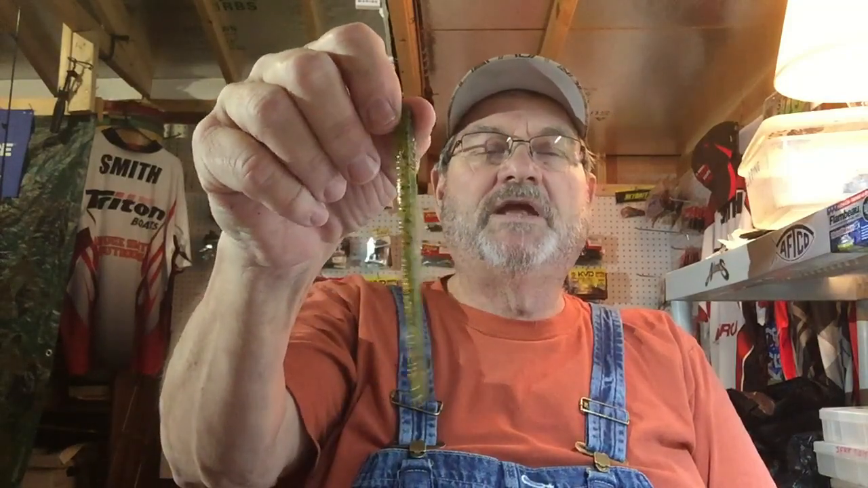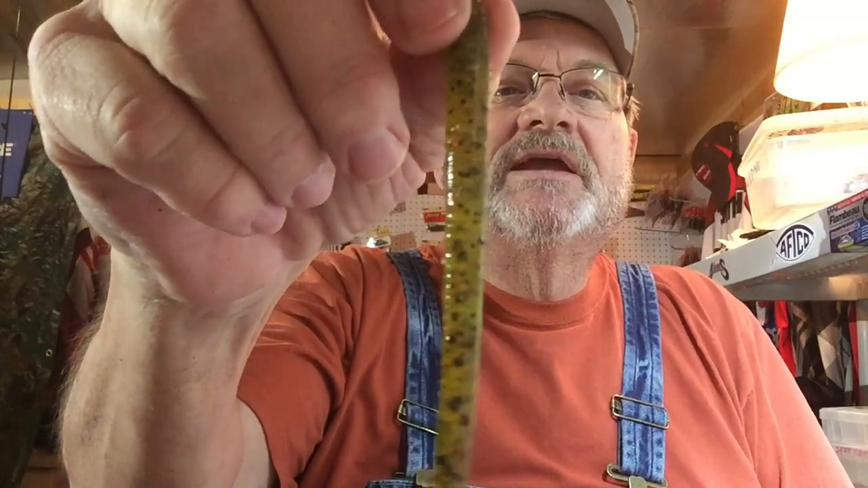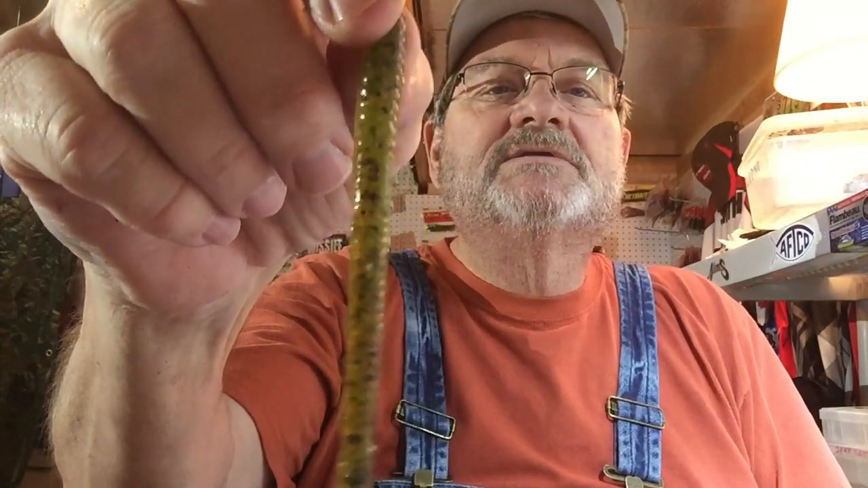Second one that I like to throw is a little bit smaller finesse worm on a shaky head. That's a green pumpkin with red flake. Let me see if you can see that red flake in there. Yeah, right there. You can see some red flake in that. But that's my second one. I like to throw that in there.